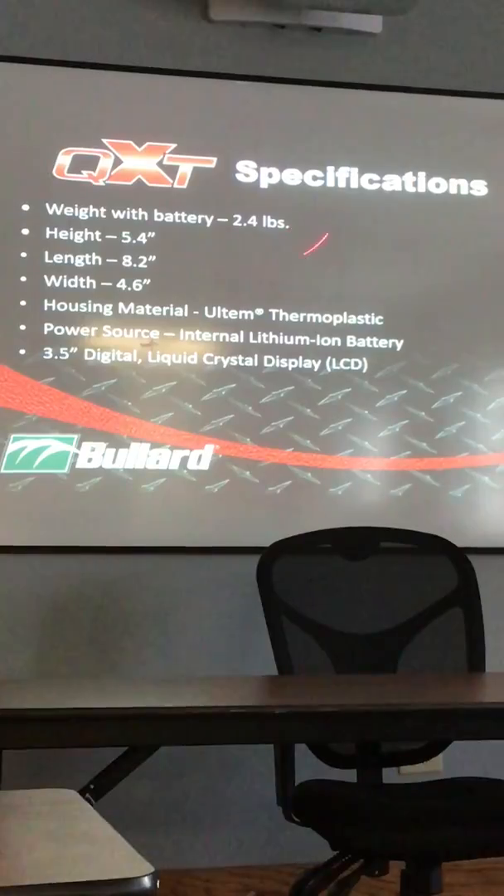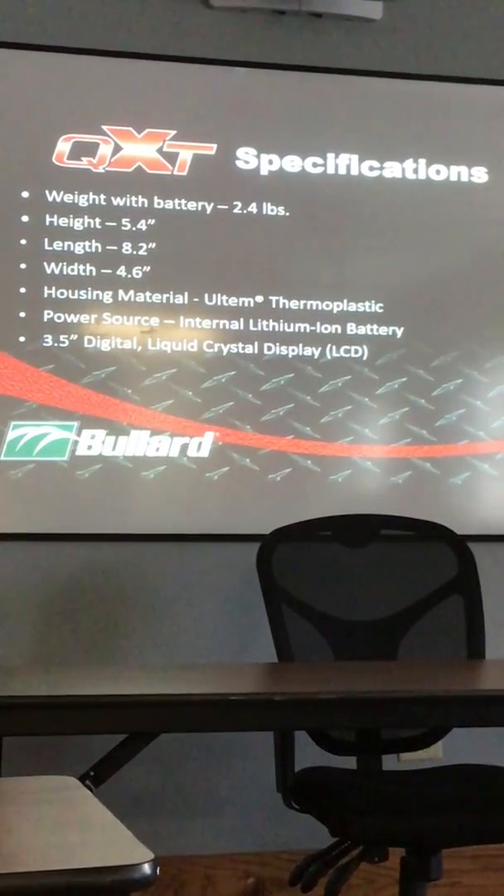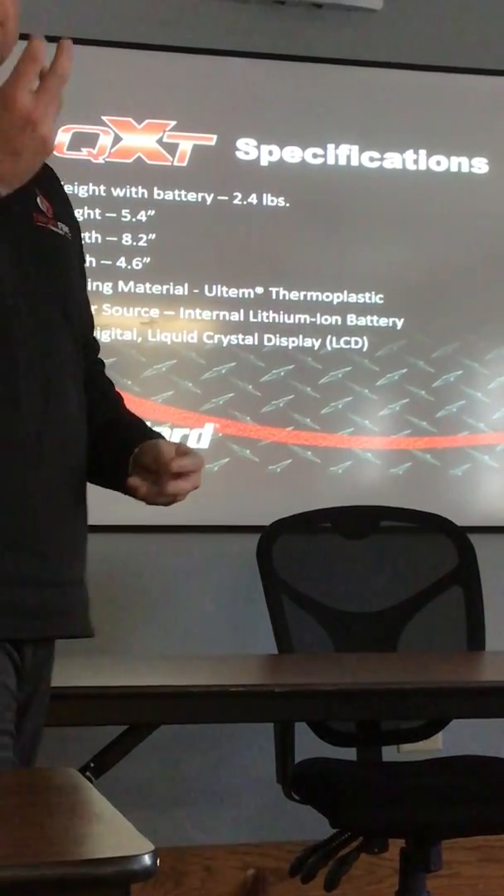Here's the specs of the camera. The camera's 2.4 pounds with the battery. These cameras have an internal battery, a lithium-ion battery. Bullard, in the past models, used what was called nickel metal hydride. The reason they used that is it holds up to heat better, because the batteries used to be exposed at the bottom of the camera where you locked it into place.